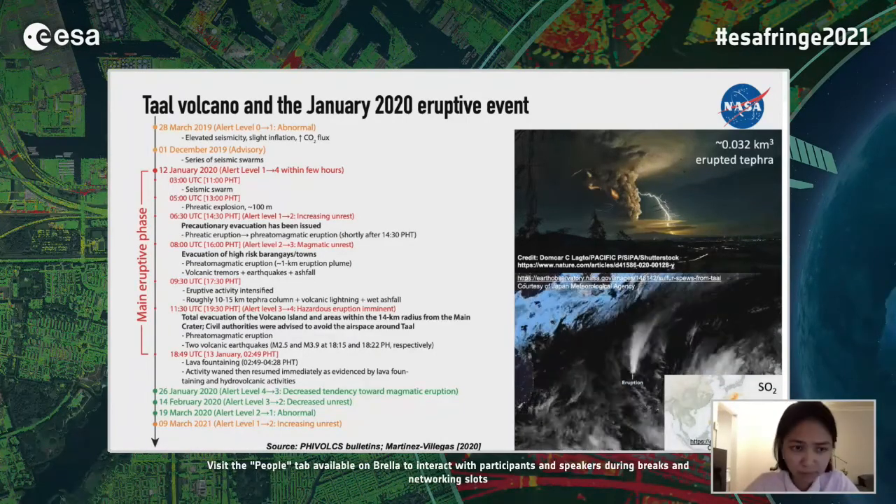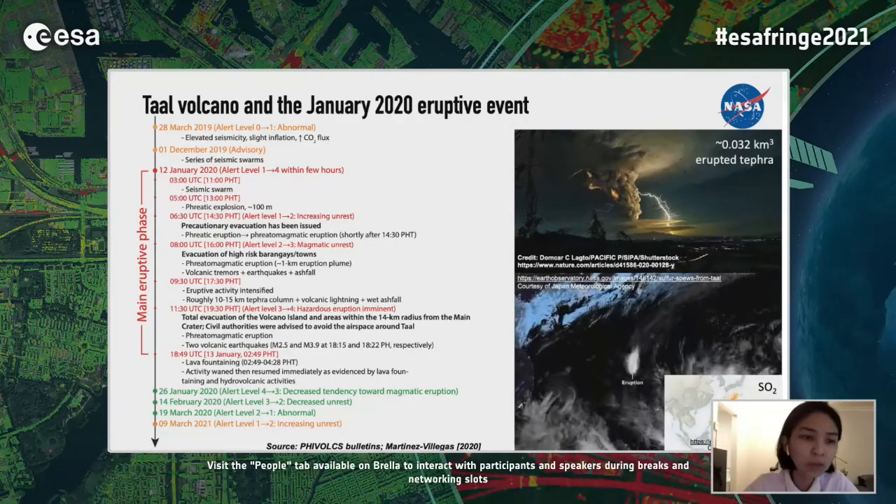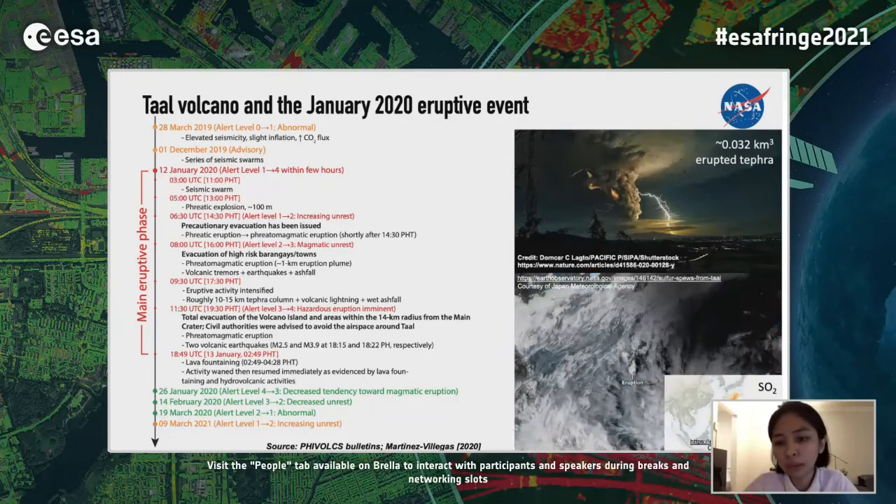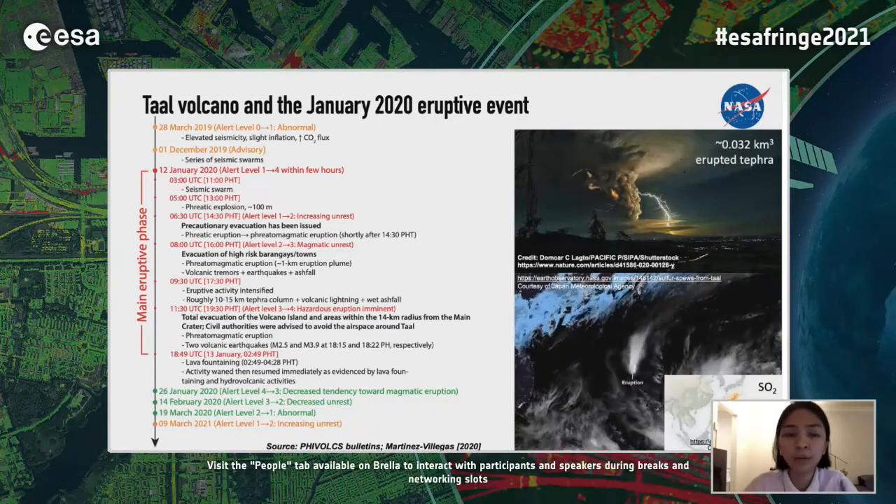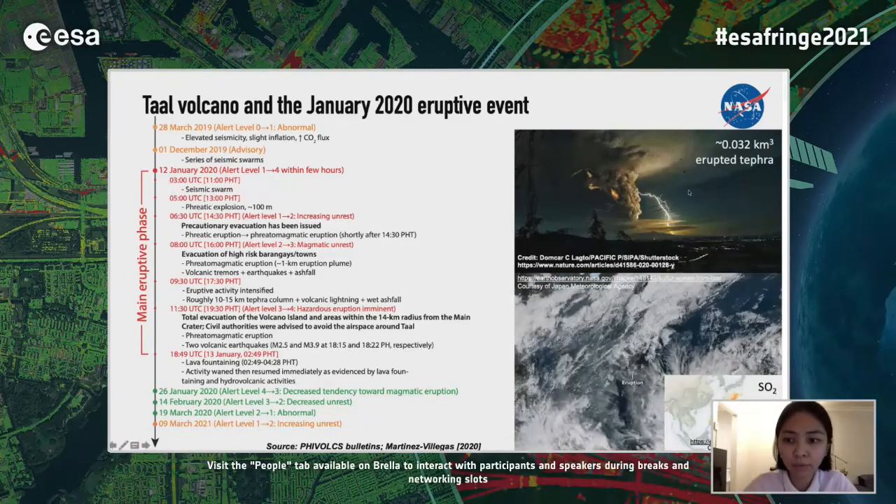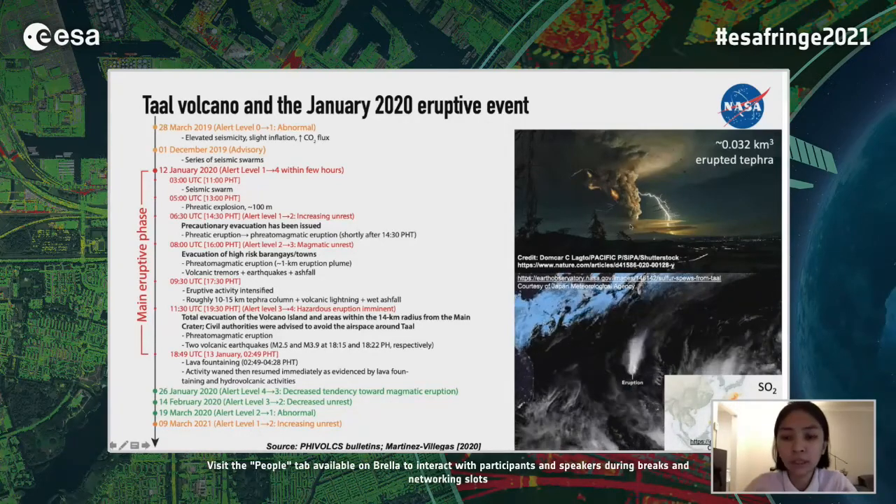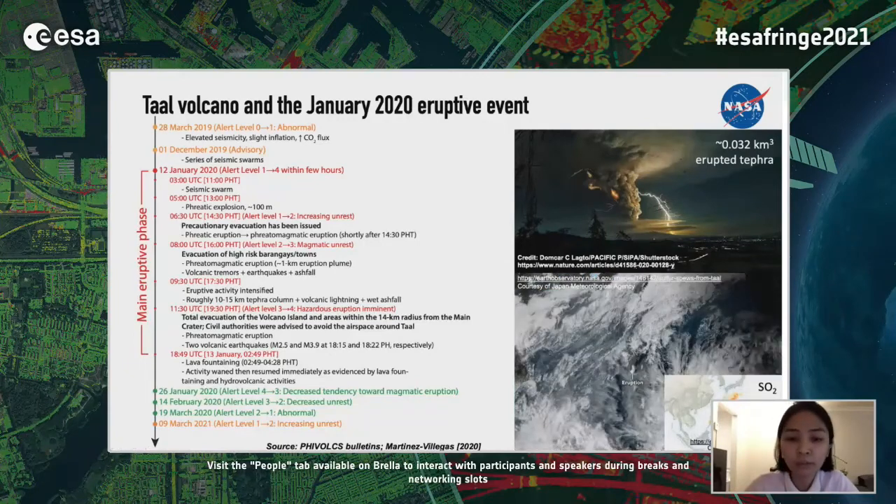Roughly at around 5:30 p.m. local time, the Taal volcano spewed a column of steam-laden ash reaching up to 15 kilometers high with frequent volcanic lightning, as you can see in this photo here. The estimated volume of the erupted tephra was roughly 32 million cubic meters.